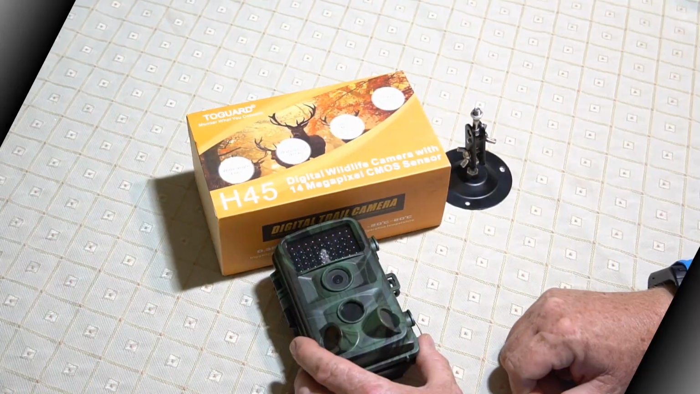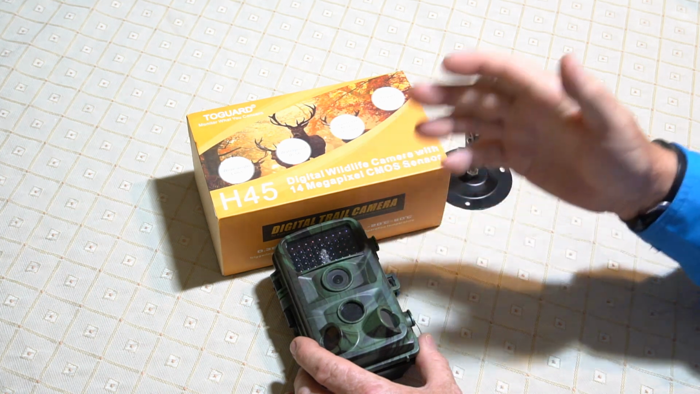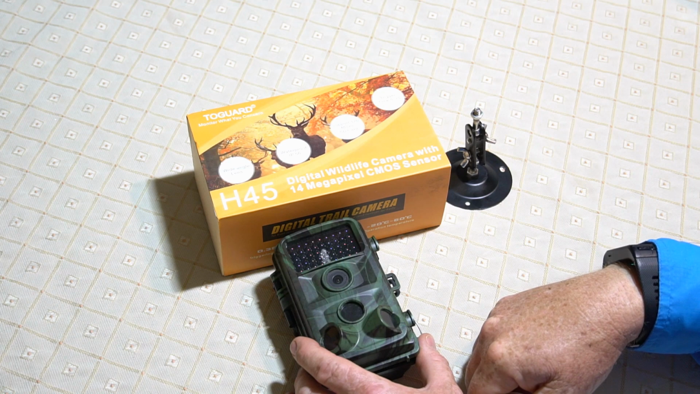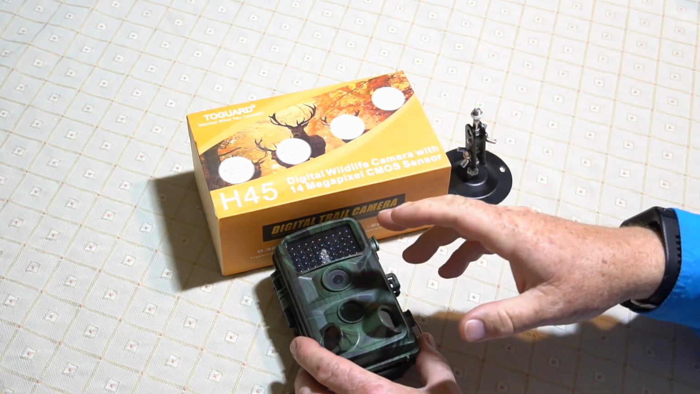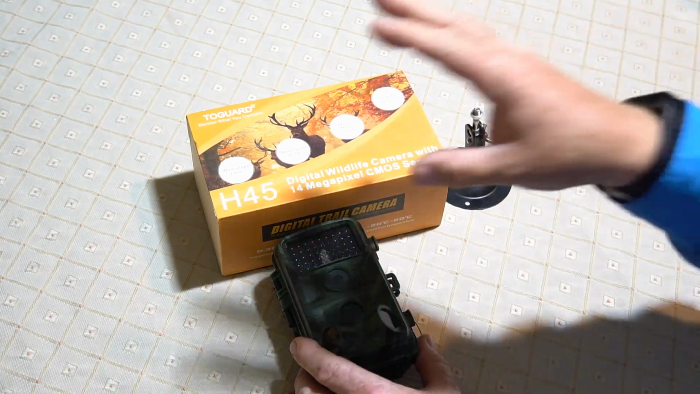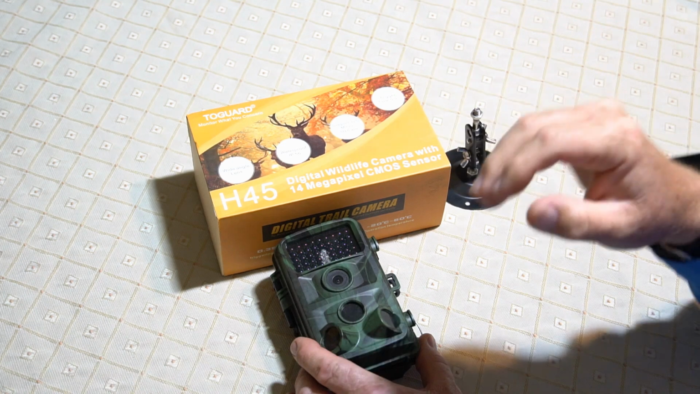Okay, so you've seen the pictures. I put some pictures of some deer, daytime, nighttime, morning, afternoon. I put some videos on there. I also put some pictures of things off in the distance, way back. In one of the pictures, you saw an ATV way in the back there.